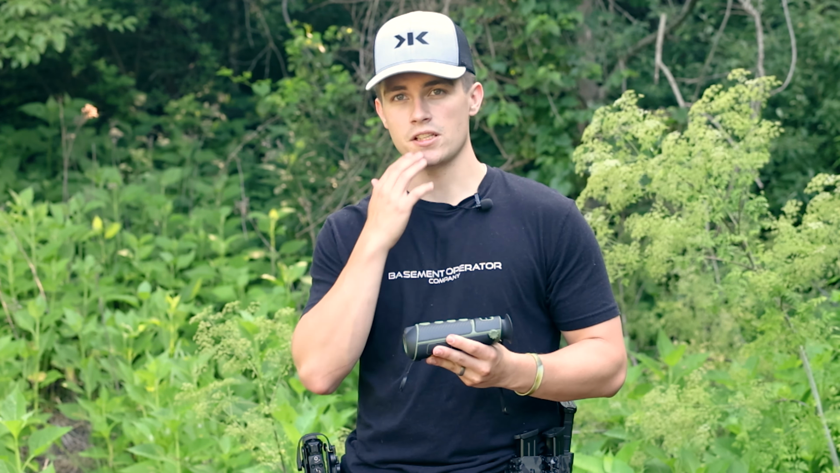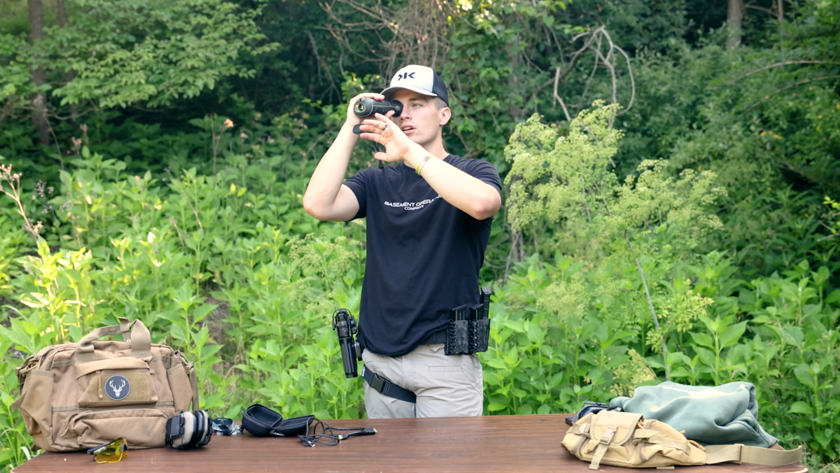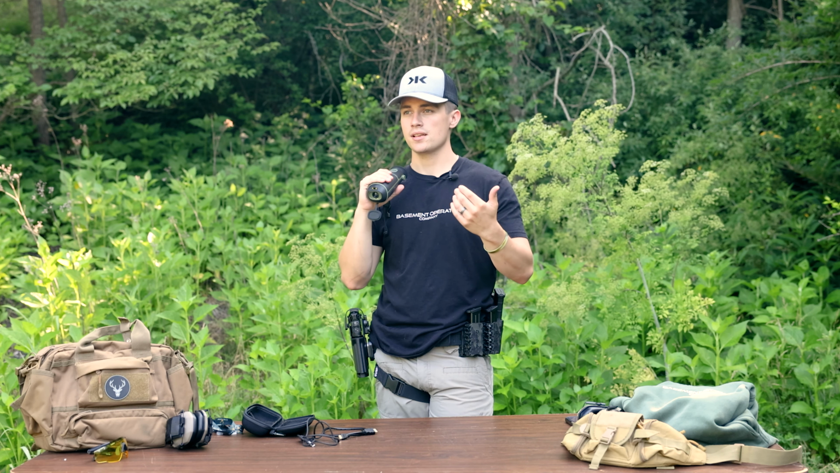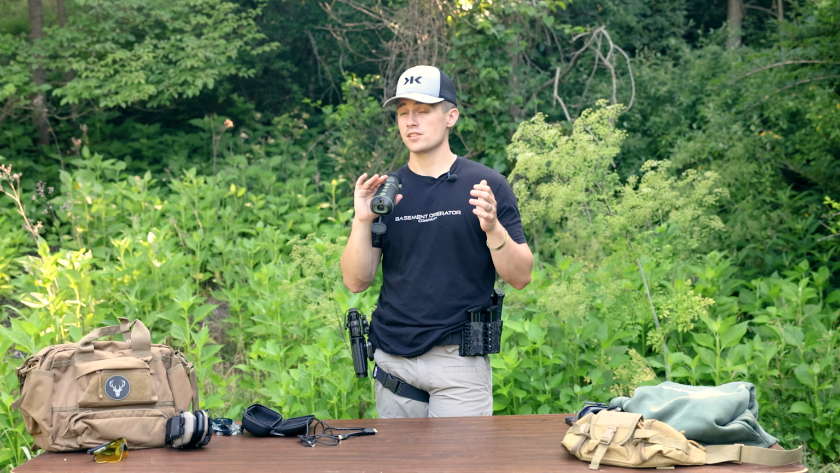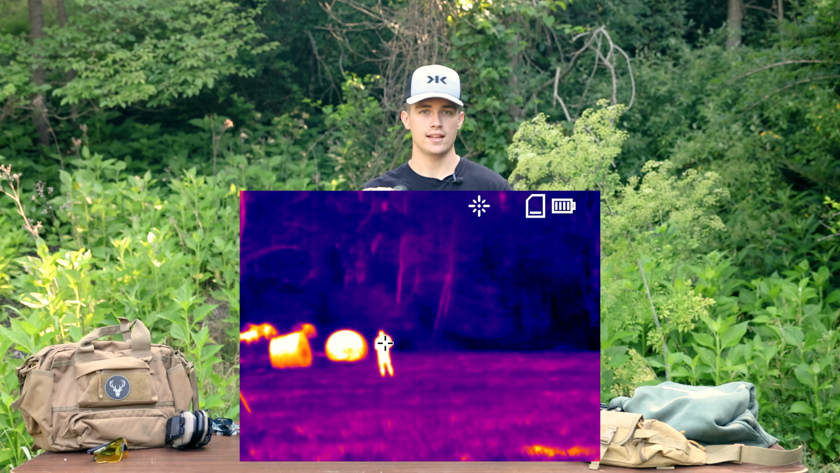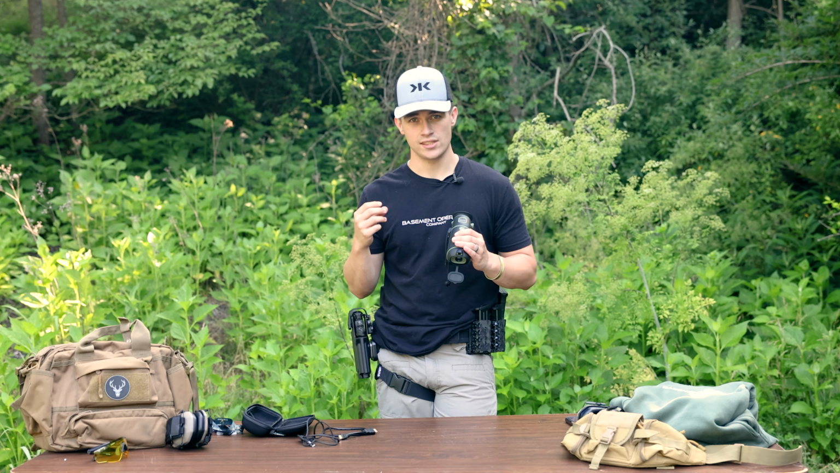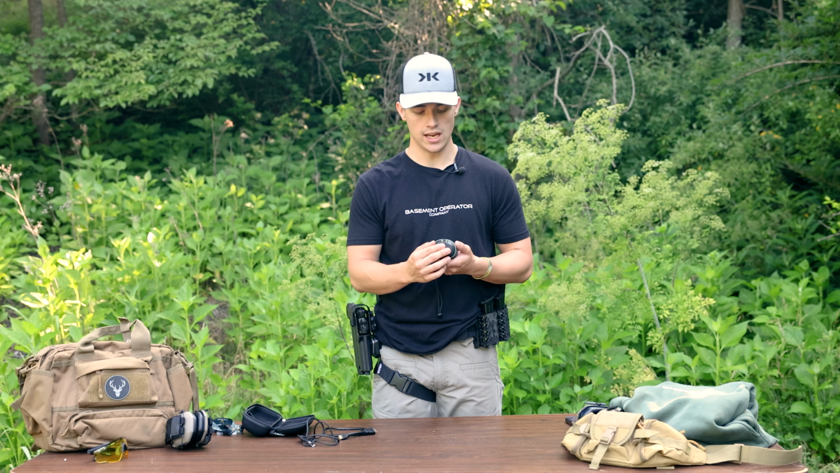Also, internal heat adjustment. So when you are looking through this stuff, there is no way to contrast anything. It's on its base setting, and if you were looking at something hot and something else hot, and they're not the same temperature but they're the same color, that's not a good thing. So the way this is set, Sparky looked like a hay bale, and obviously the hay bale and Sparky were two different temperatures. So there's no way to internally adjust, which I think is a downfall. It's not a deal breaker, but I think it's one of the things that probably could be changed with this little thermal optic.